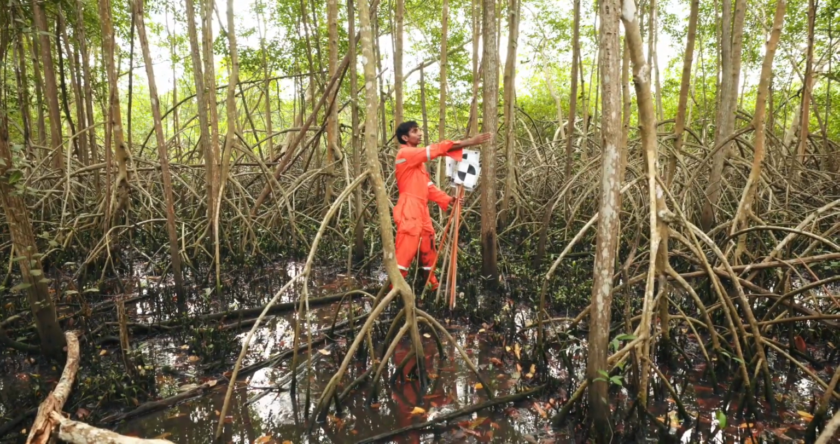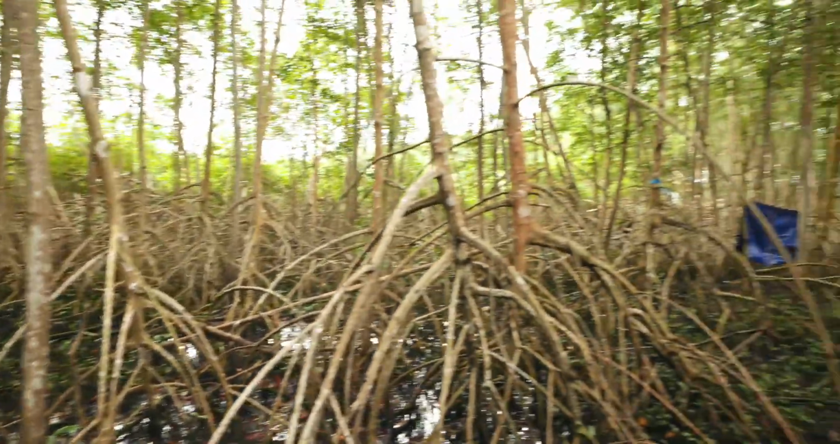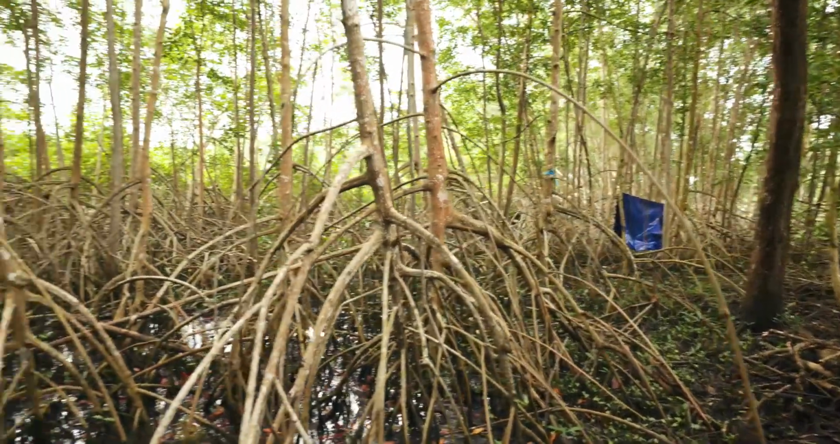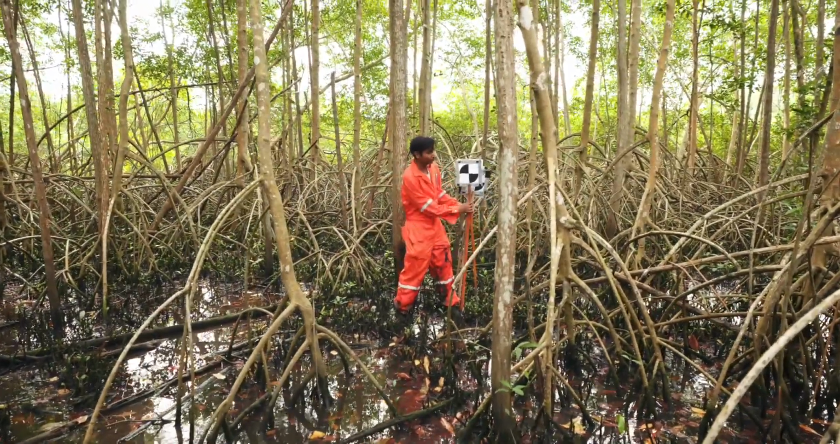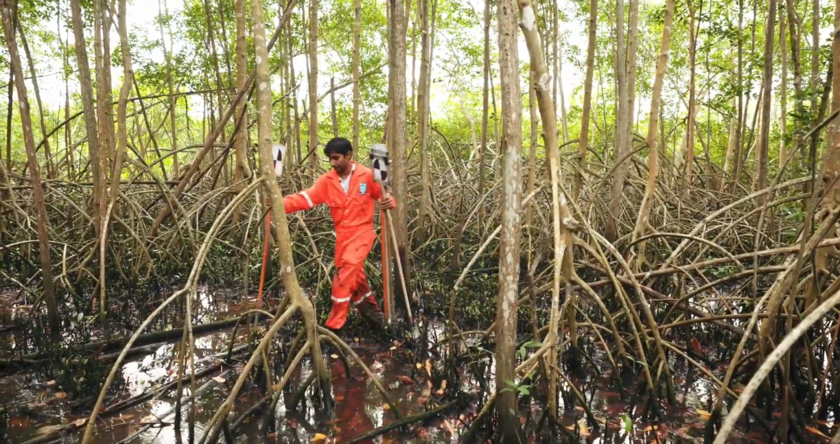So you can see that we've clearly marked our focus tree. It's the one with the blue flagging tape. We're going to be placing some targets back there, but we're going to place some targets over here for now for the outer ring scans. We know our outer ring scan is generally going to be out there, so we don't put a target directly in front of the tree, we put it off a little bit to the side.